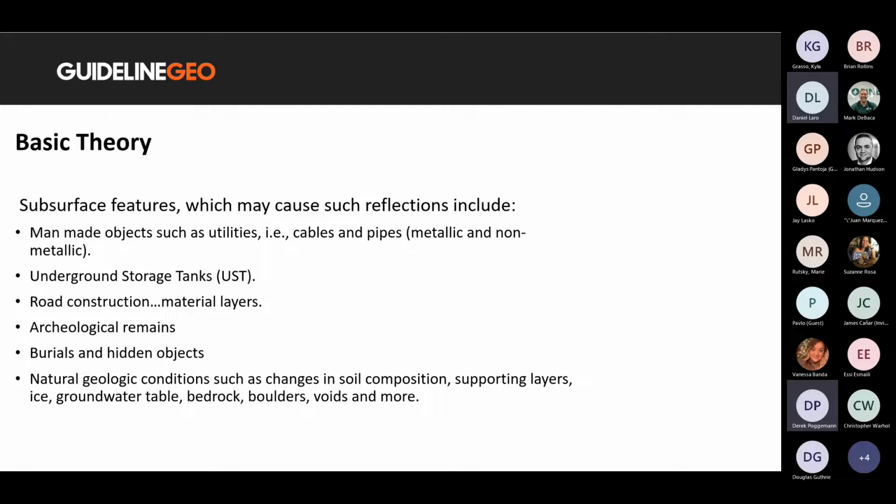Some subsurface features which may cause reflections include man made objects such as utilities, underground storage tanks, road construction layers, archaeological remains, burials and hidden objects, and natural geologic conditions such as changes in soil composition, supporting layers, ice, groundwater table, bedrock, boulders, voids, and more.